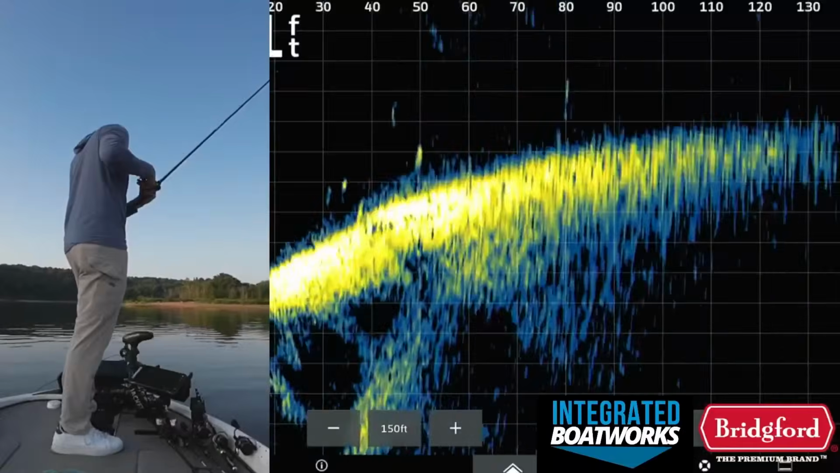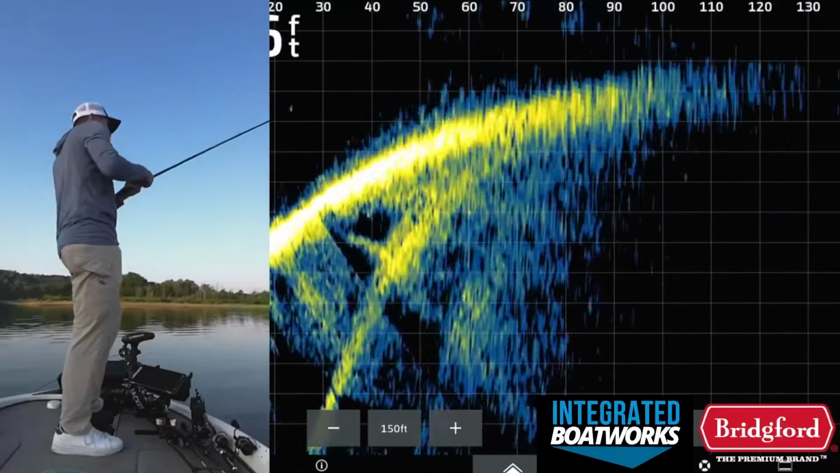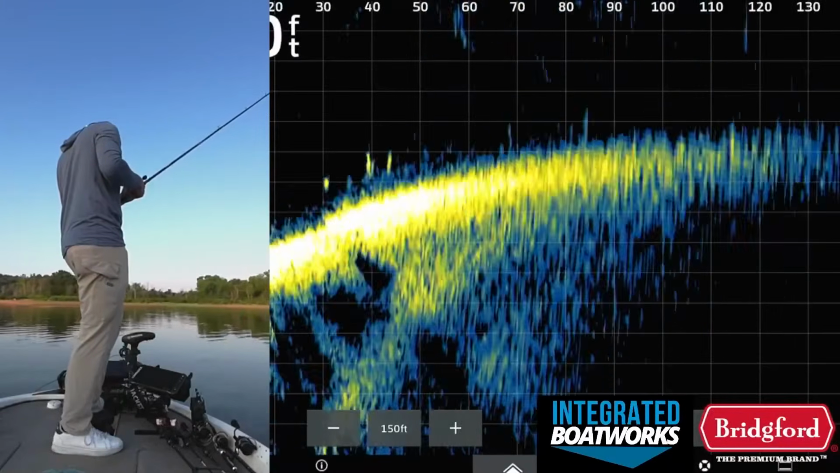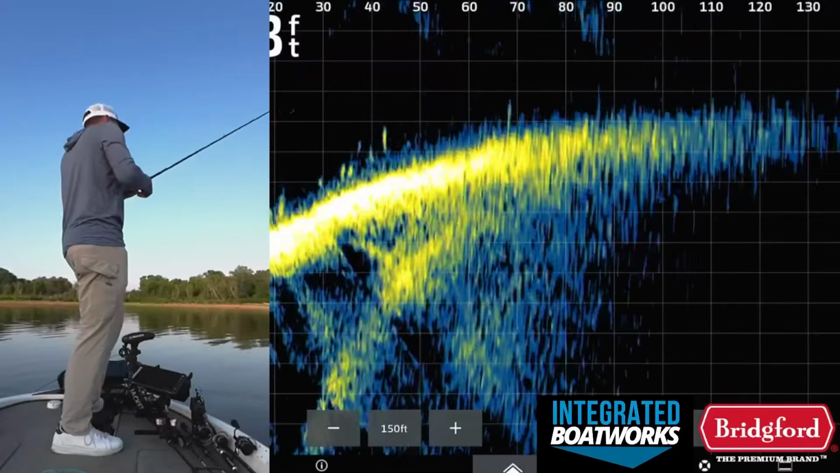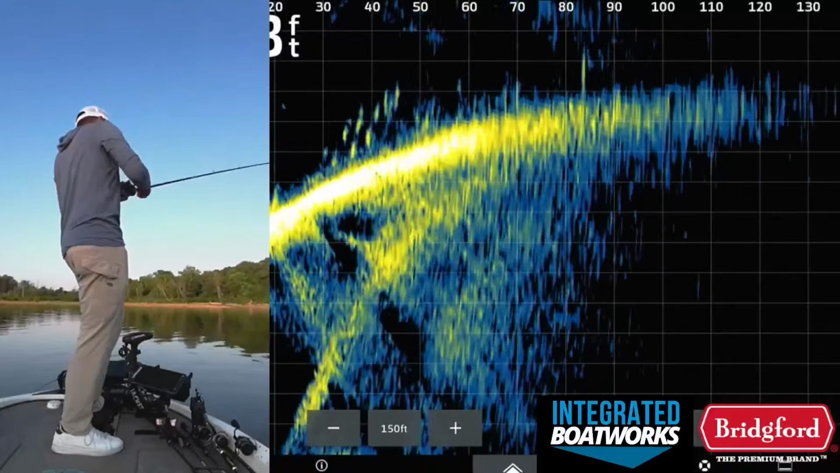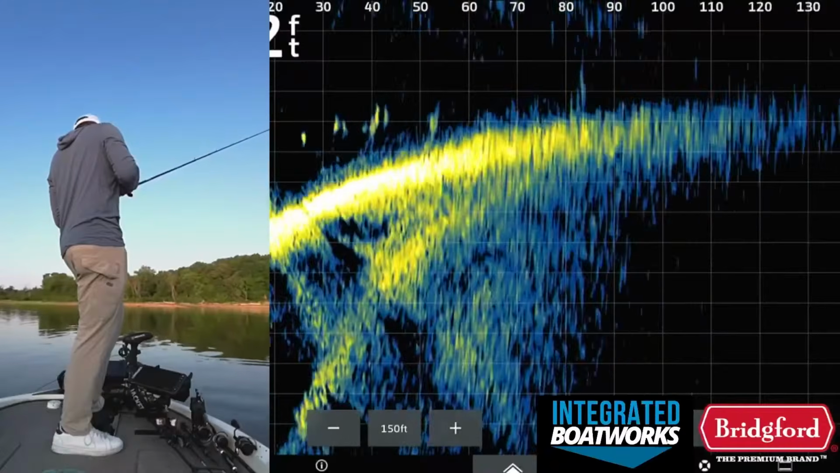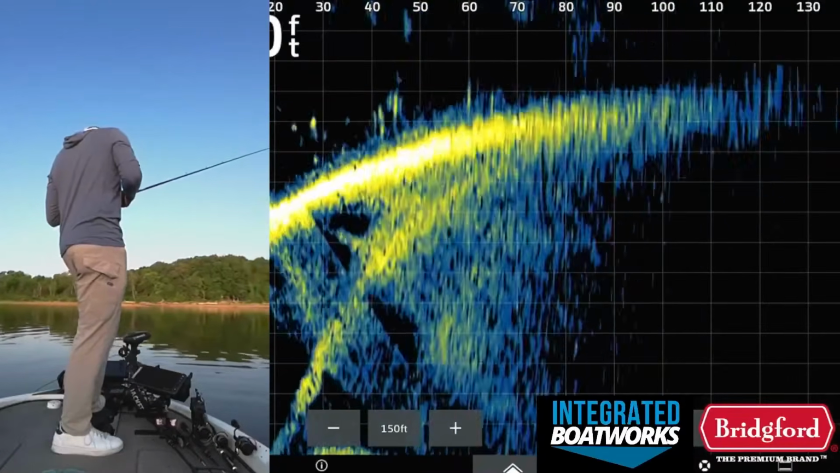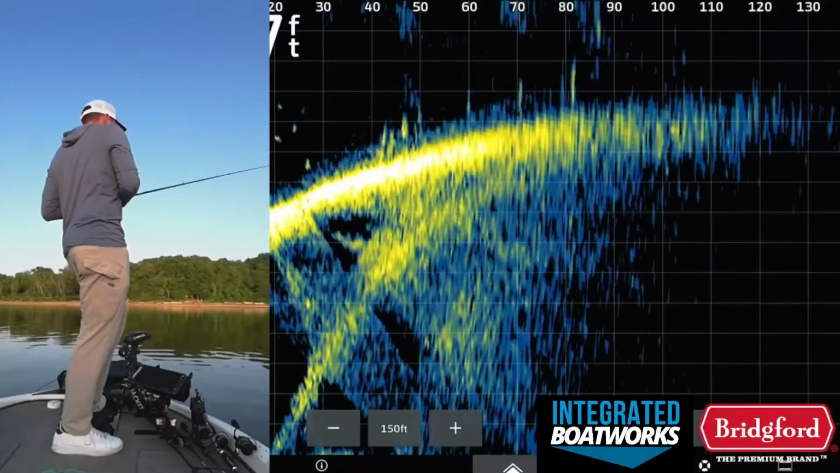Golly. These are all bass too. There's a bunch of them down there. Oh, one's up on my bait right now. They're too close to the boat. I got too close to them.